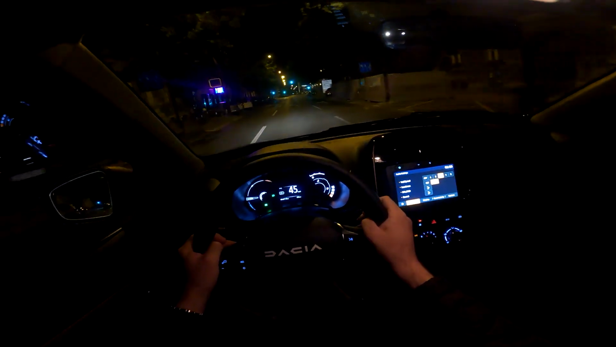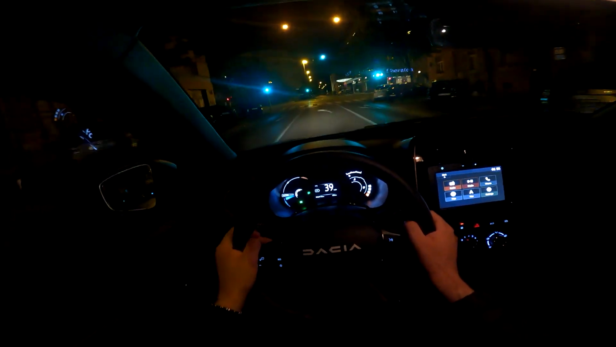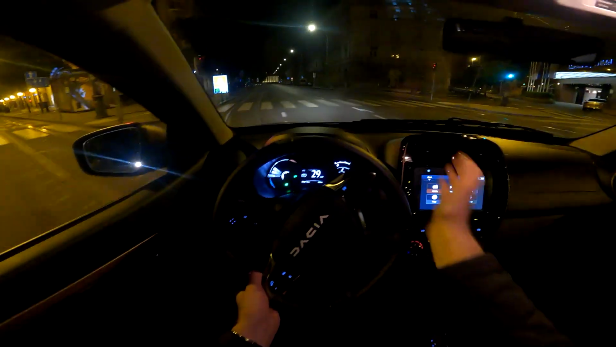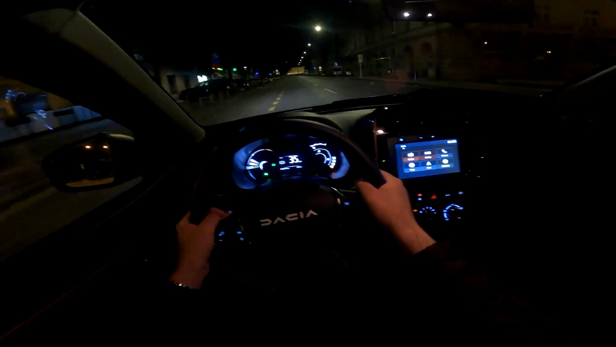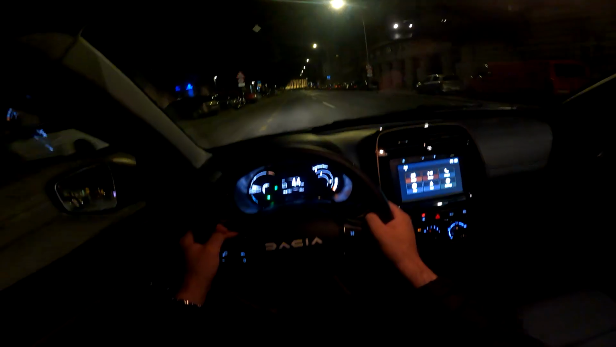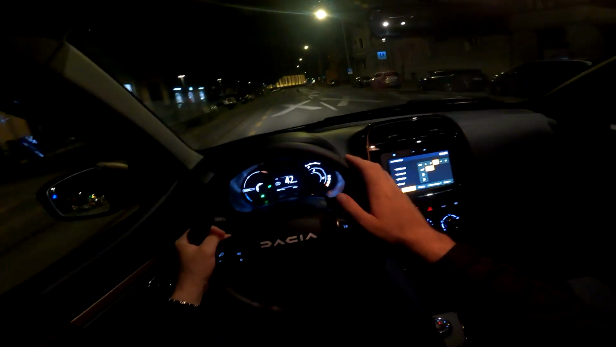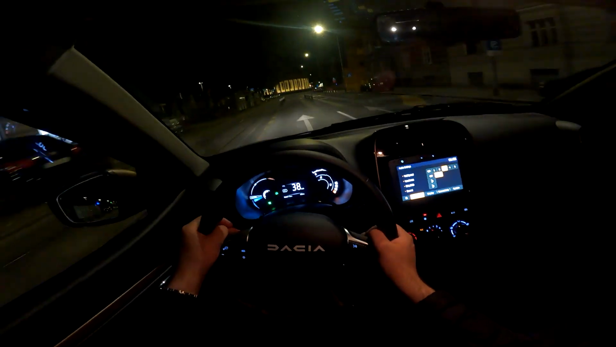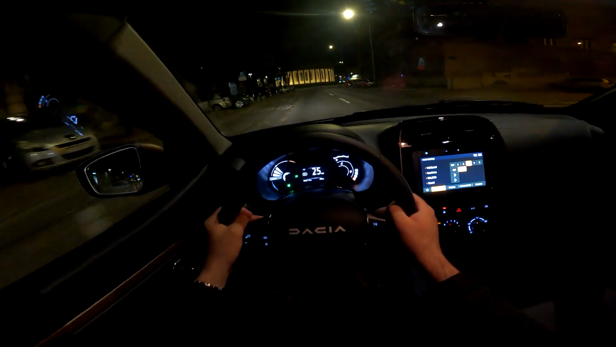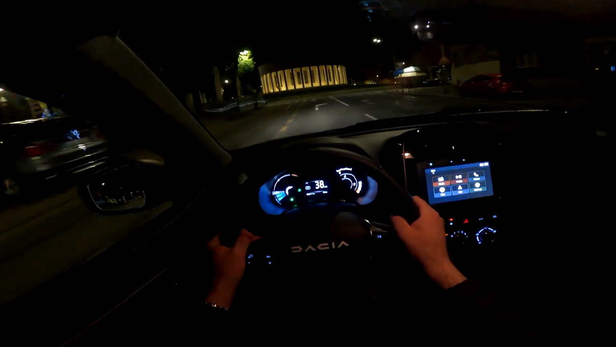Now here you have the well-known infotainment system from DACIA models. It's easy to use, and you will learn all the functions in no time, because everything is simple but also responsive, which I quite like. You can adjust the settings for the screen, for the system, and also pair your phone. And this car also has the navigation as well.